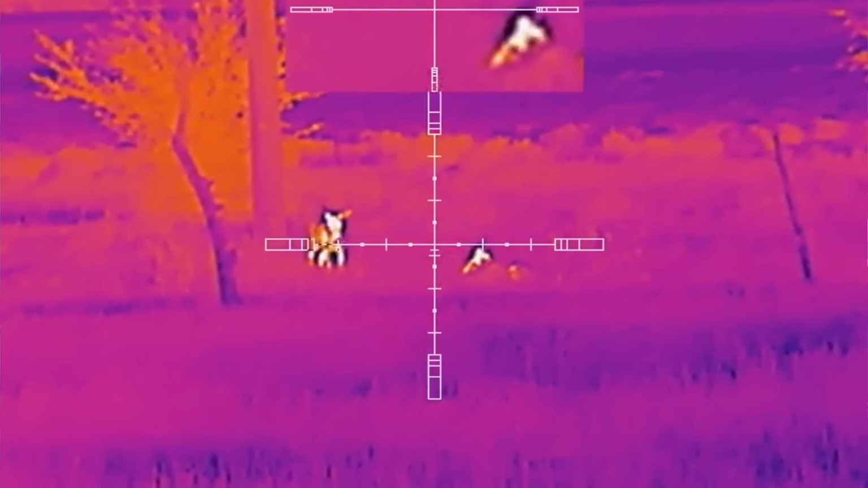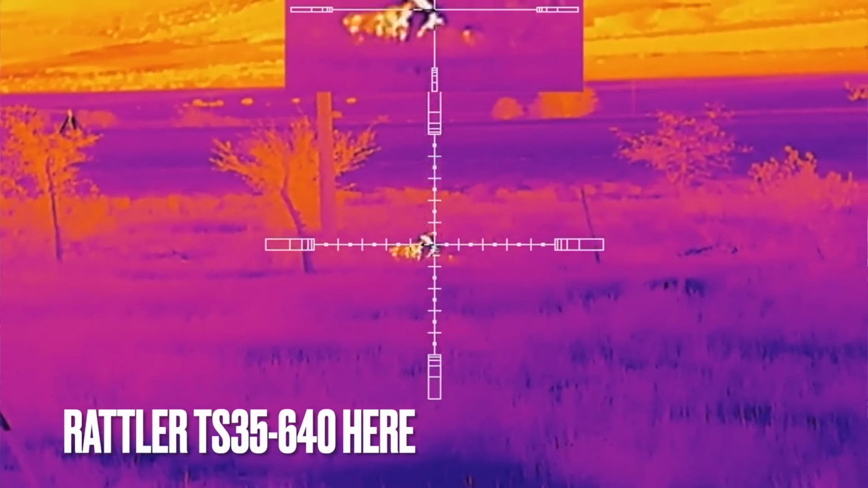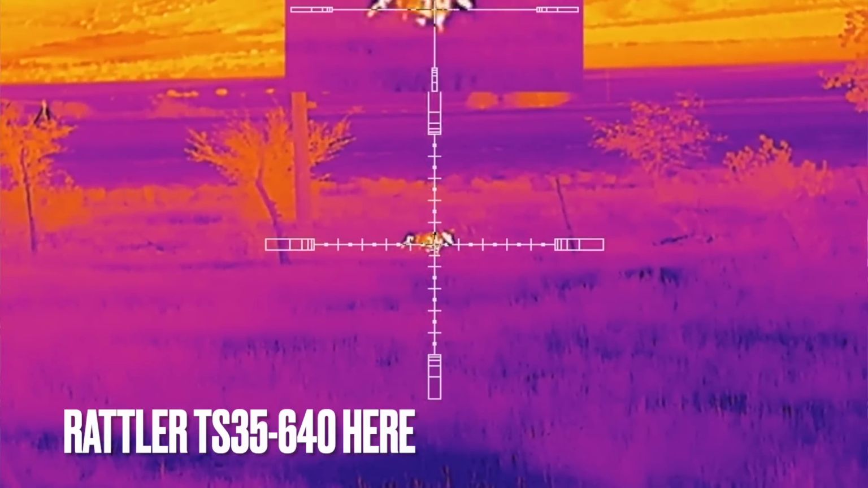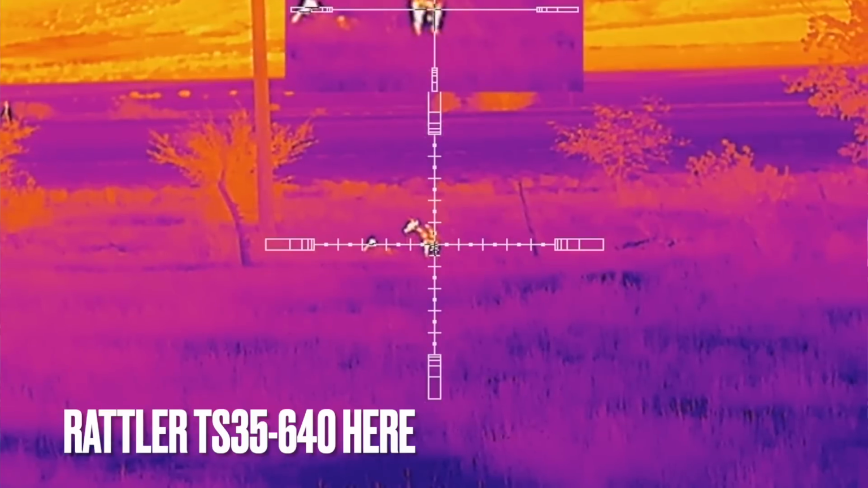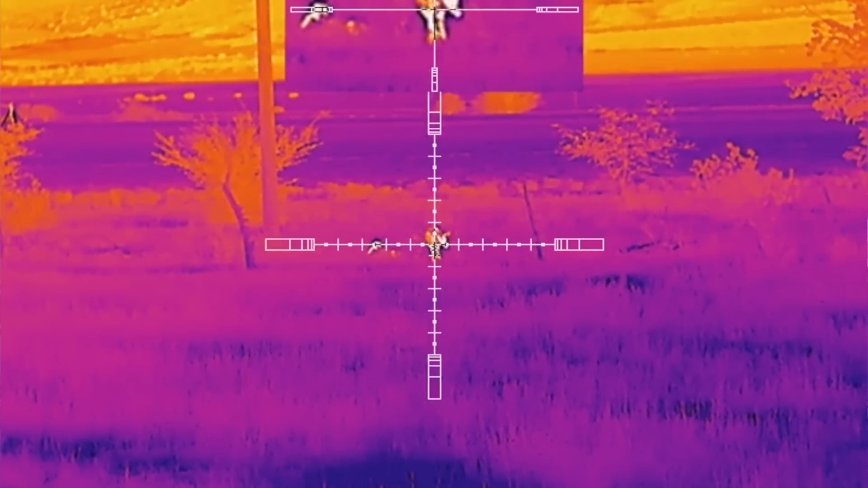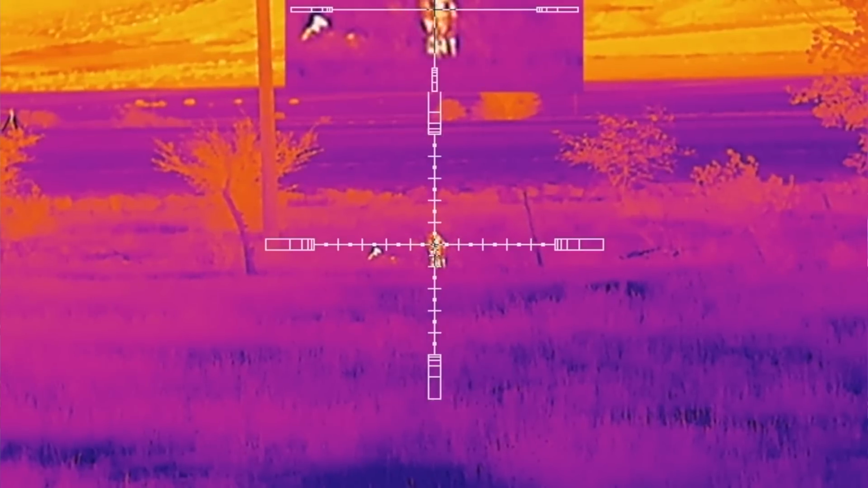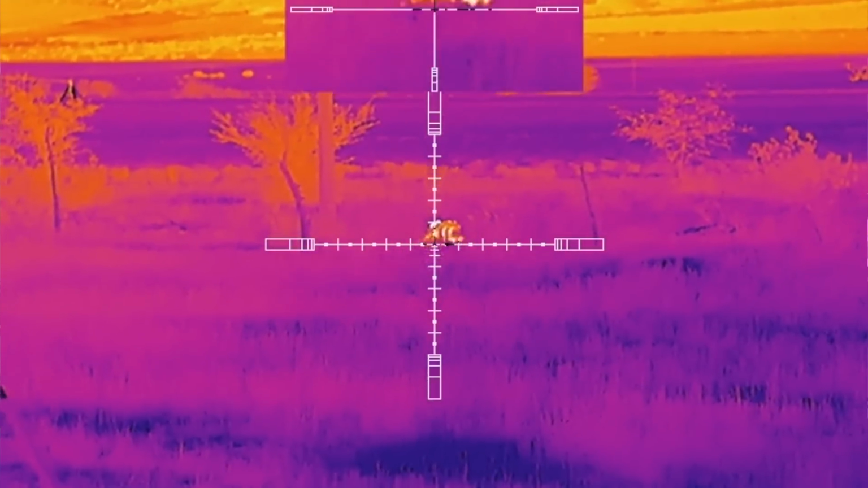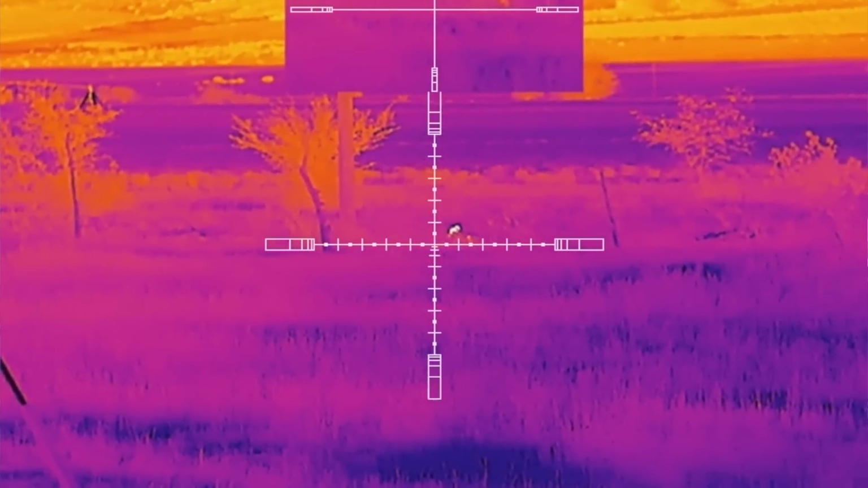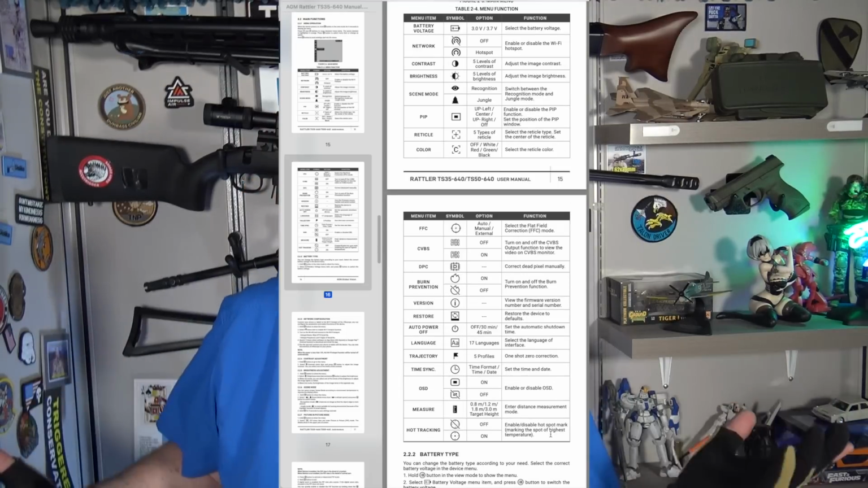Yeah, the 384 that he has is a 2 to 16 power. This is digital zooming, so it gets more granular. And I think this one, a TS35-640, is 2.5 to 19 magnification. I could be off on that. I could spout off a whole bunch of other technical stuff to you guys, but you're not going to remember it. I may throw up some screens along the way to show you the specifications from Optics Planet, and just freeze frame it if you want to go over them.